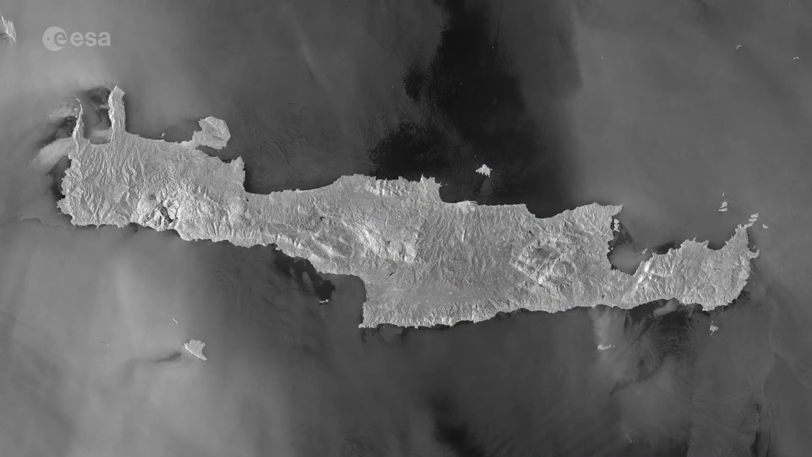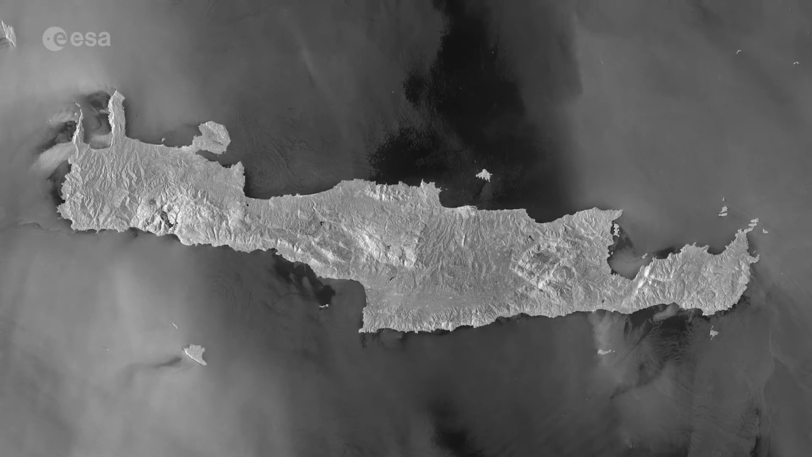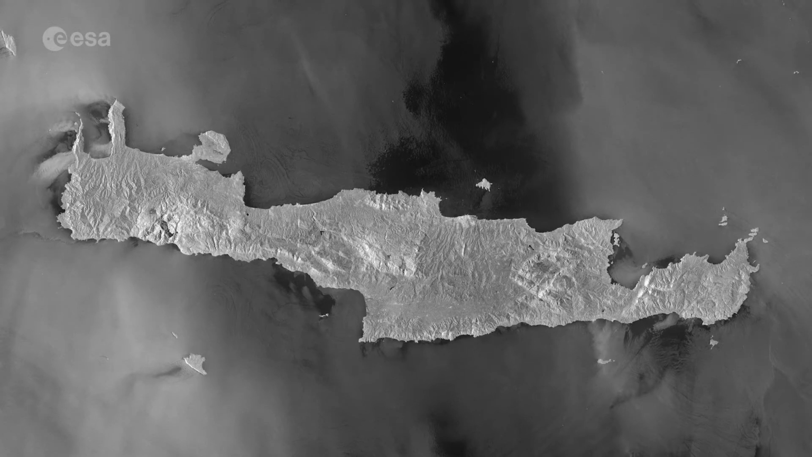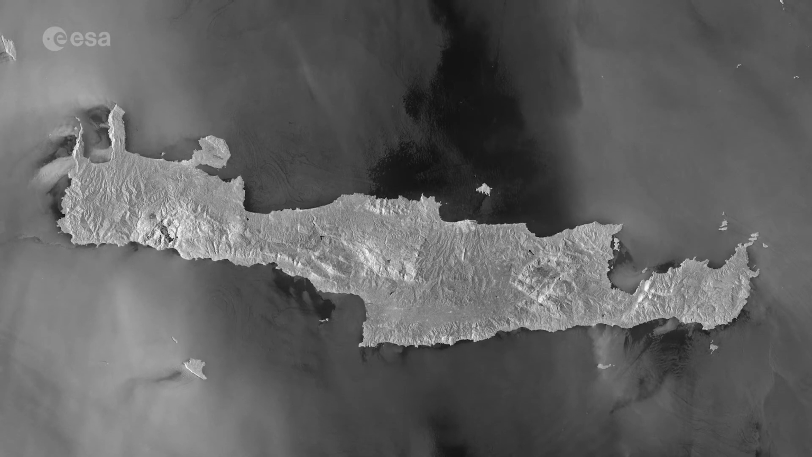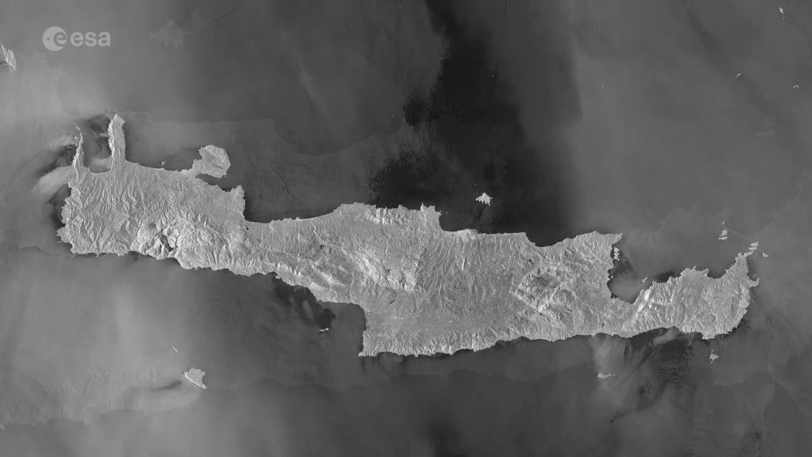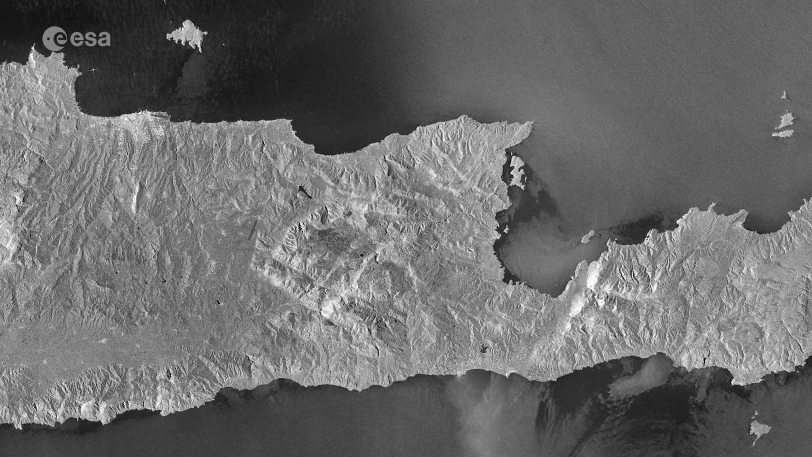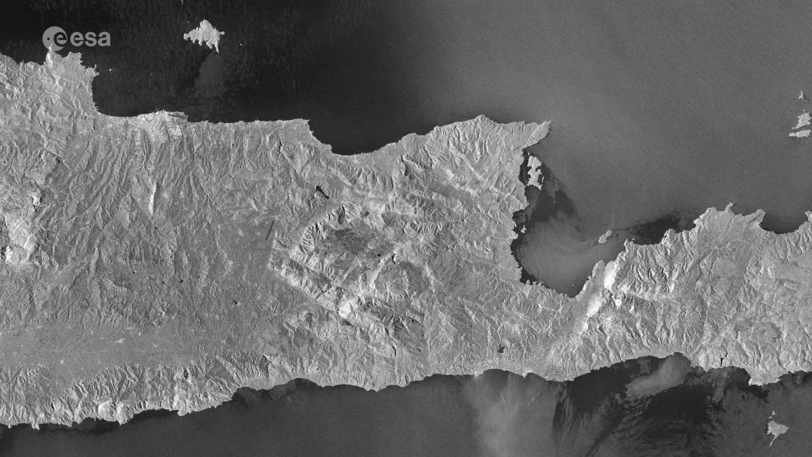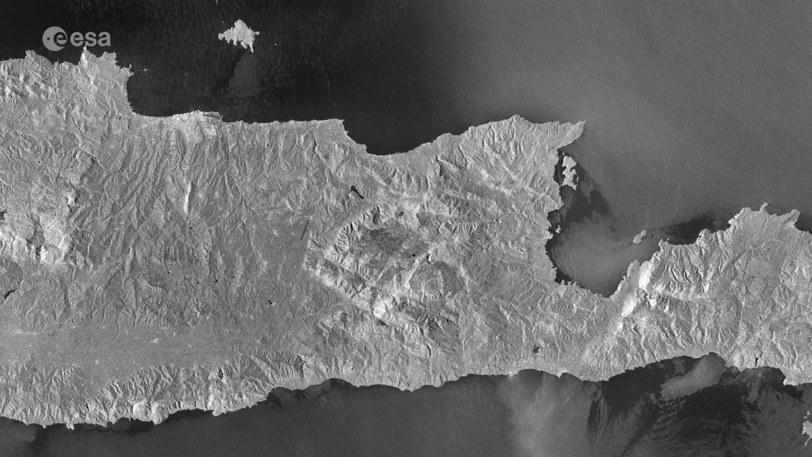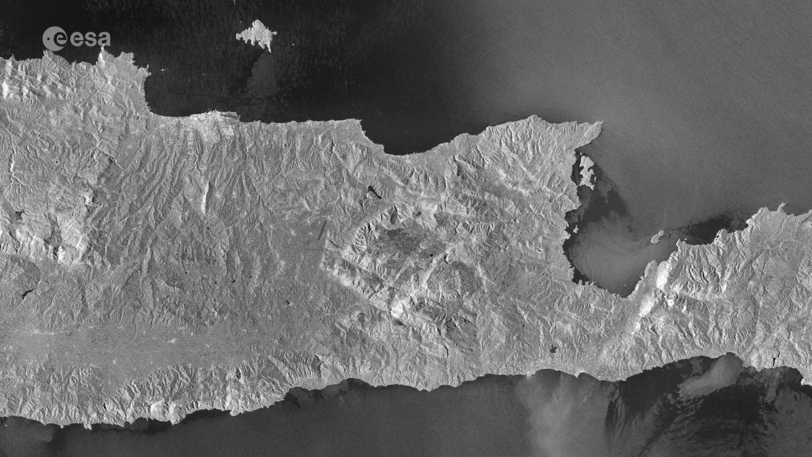Today the Copernicus Sentinel-1 mission takes us over Crete, Greece's largest and most populous island. The two identical Copernicus Sentinel-1 satellites carry radar instruments which can see through clouds and rain, and in the dark, to image Earth's surface below. The sea's surface reflects the radar signal away from the satellite, making water appear dark in the image, while cities on the island are visible in white, owing to the strong reflection of the radar signal.